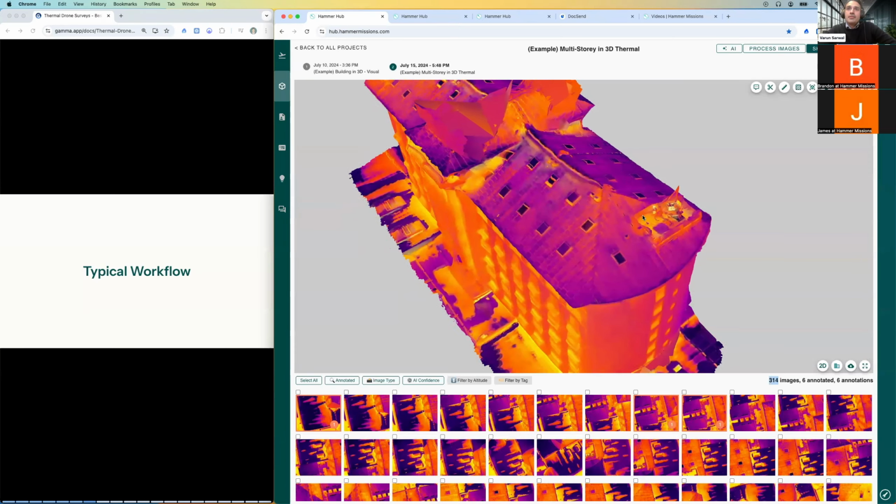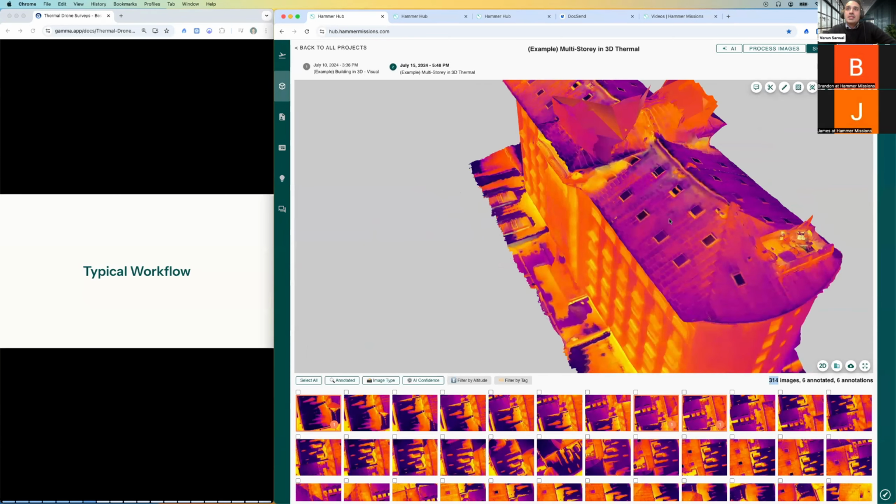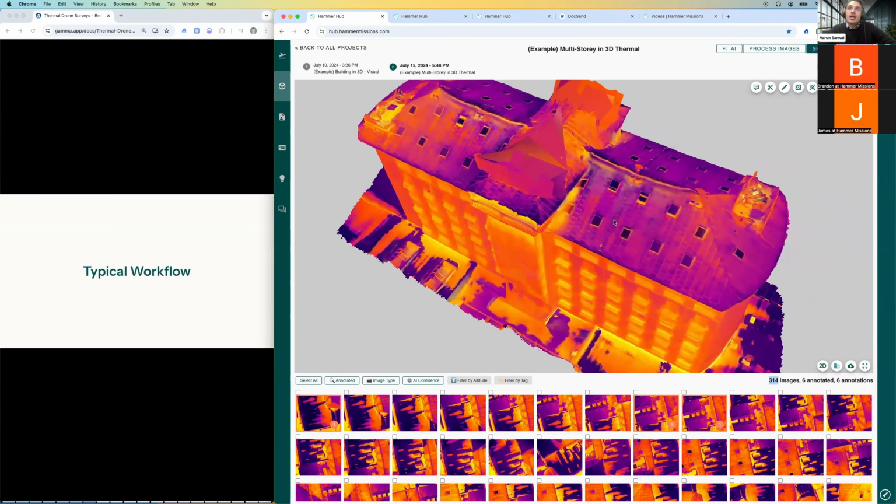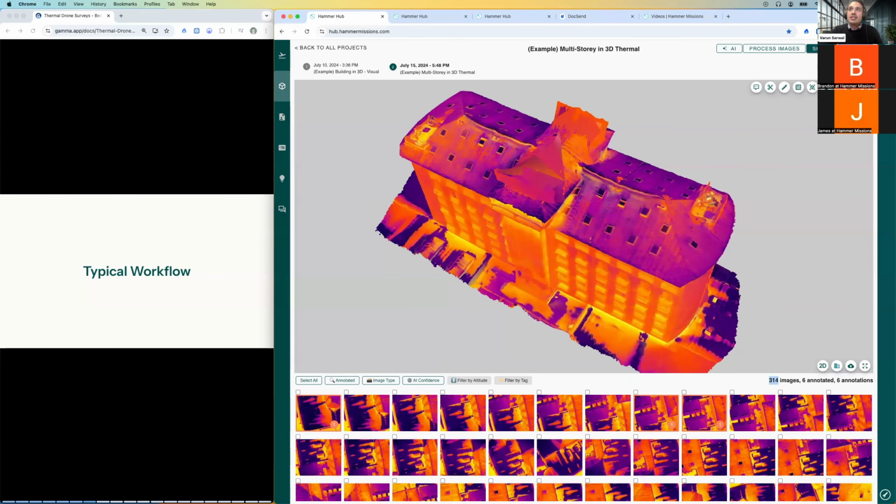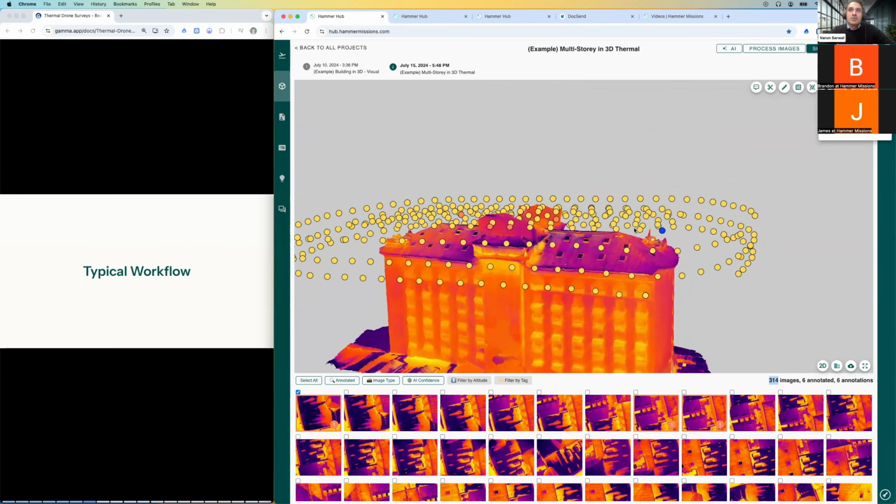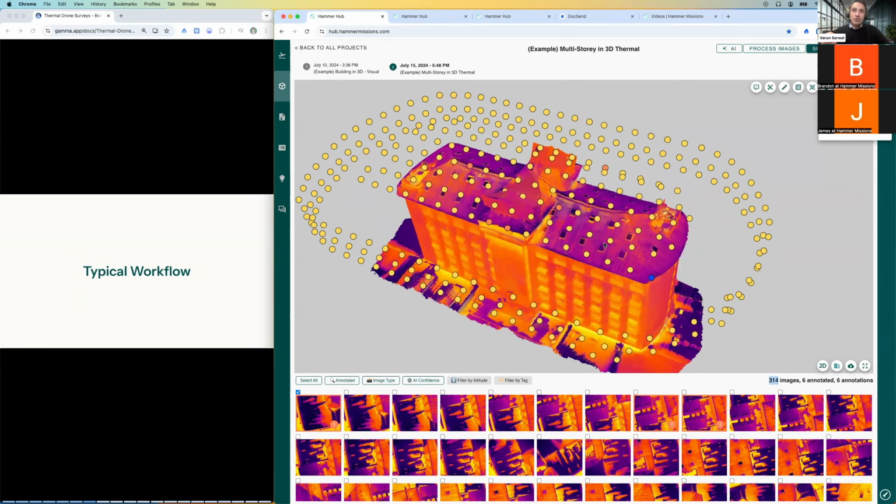If I go back to our 3D, you can see the roof and the facades of this particular property that were stitched together into one 3D deliverable. The way this is done is that you fly the drone across the roof and the facade in a very structured manner, and take overlapping photographs in thermal to be able to produce this result. I've opened up the image map, showing where the photographs were taken. Each one of these yellow dots on the screen is a photograph that the drone took under an automated flight path.